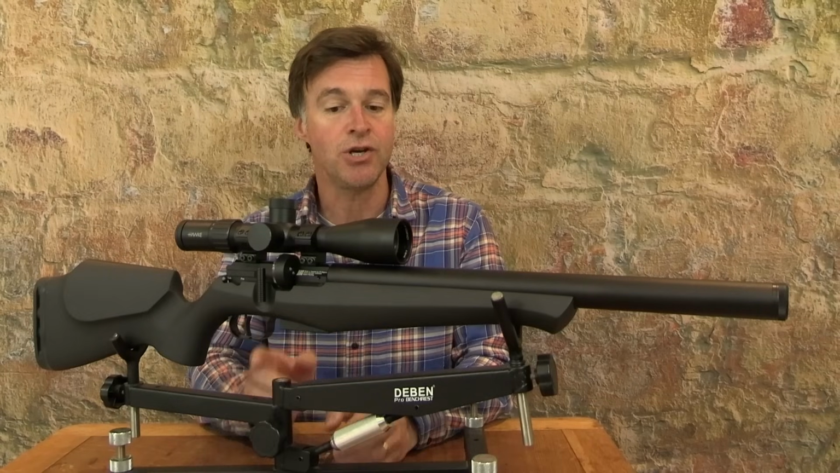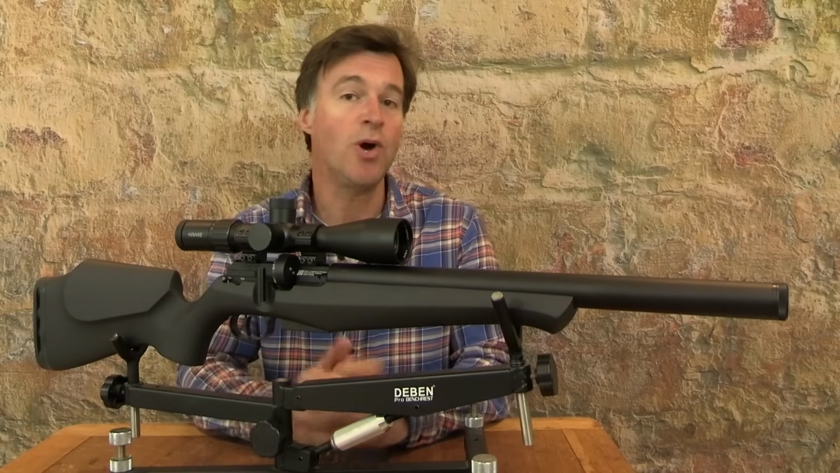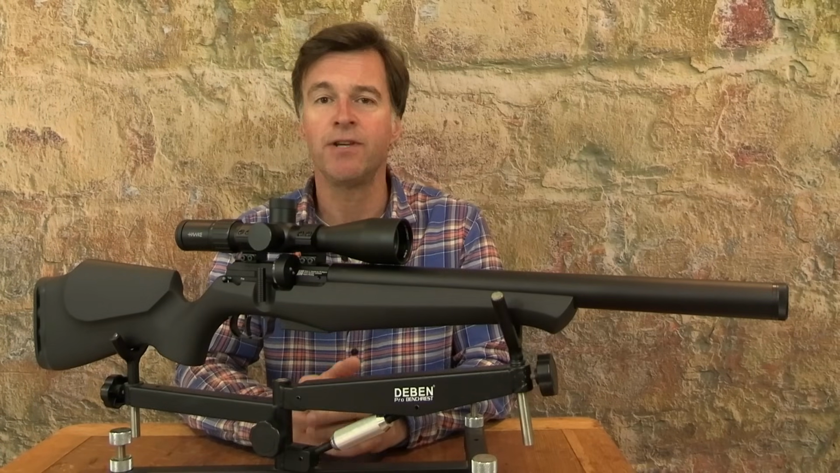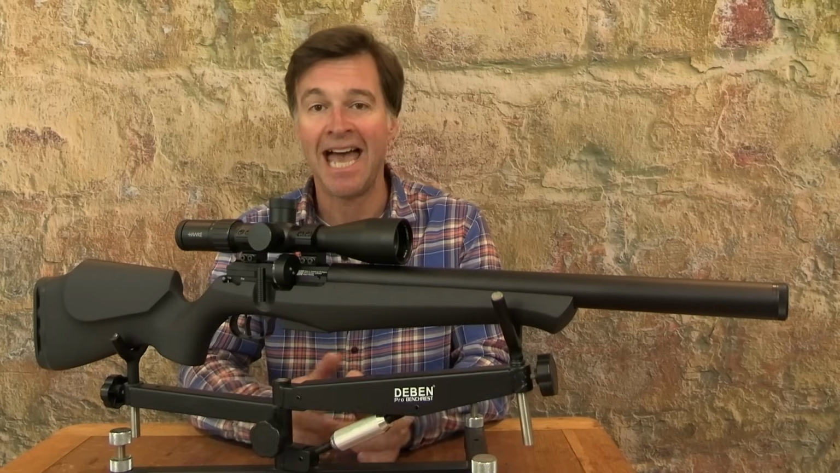Now, the pressure inside the 208cc cylinder is displayed on a gauge on the left-hand side of the stock. Maximum fill pressure is 230 bar, and from that the review gun has been returning about 150 shots. Now, that's pretty good for a gun with such a discreet air tank.